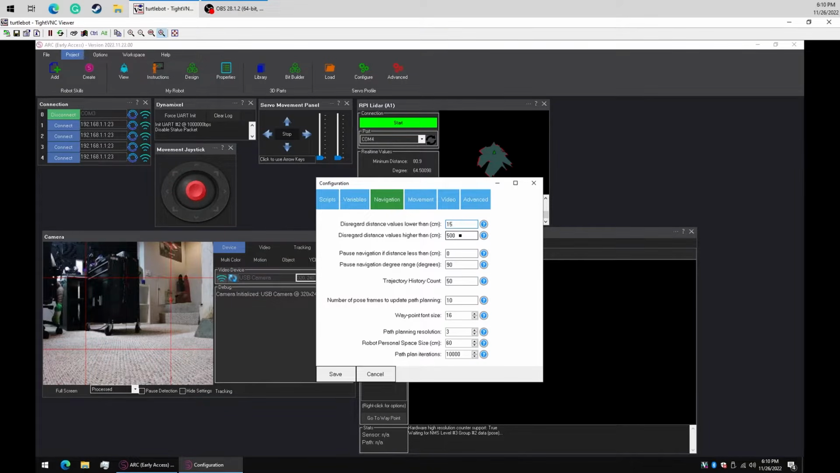Disregarding distances that are higher than a certain distance. This is because the LiDAR might not actually return accurate values above a specific distance. So this is 5 meters. Now, pause the navigation if the distance is less than a certain degree. So if it runs into an object, we want the robot to stop, but we're going to keep that off. We don't need that. And how much history to keep. So it's going to draw a line on the screen as it drives, and how many of those points is it going to keep behind itself.